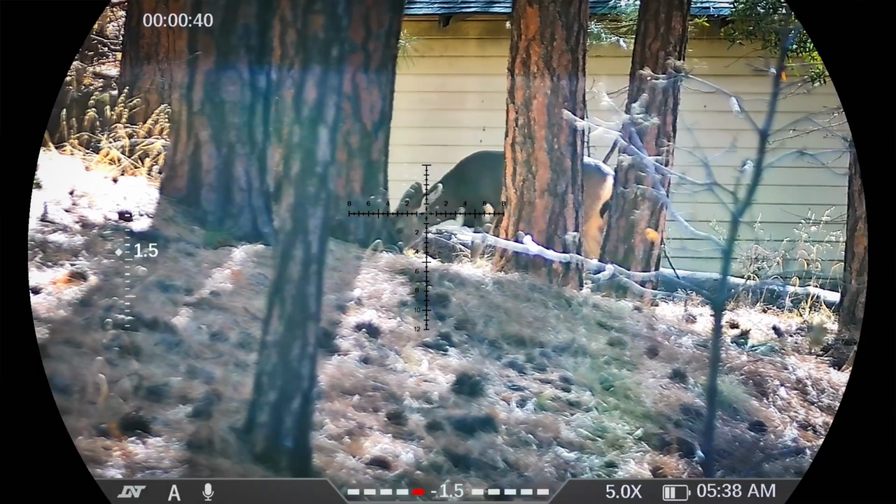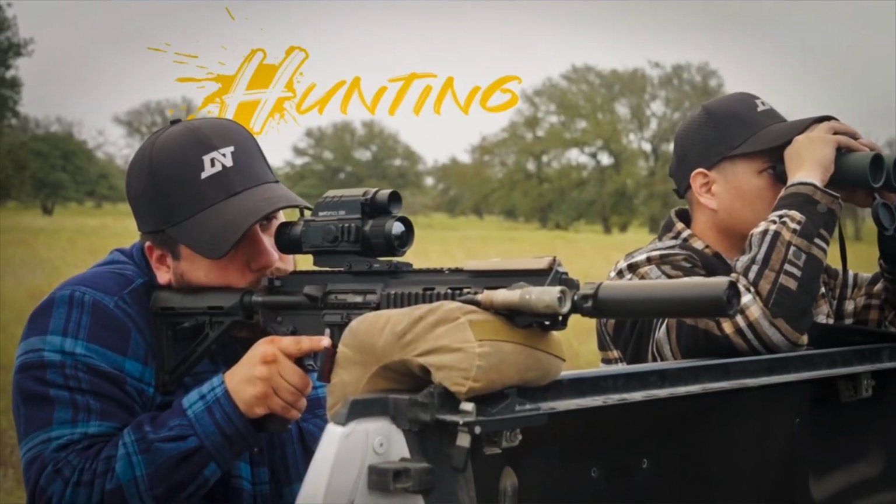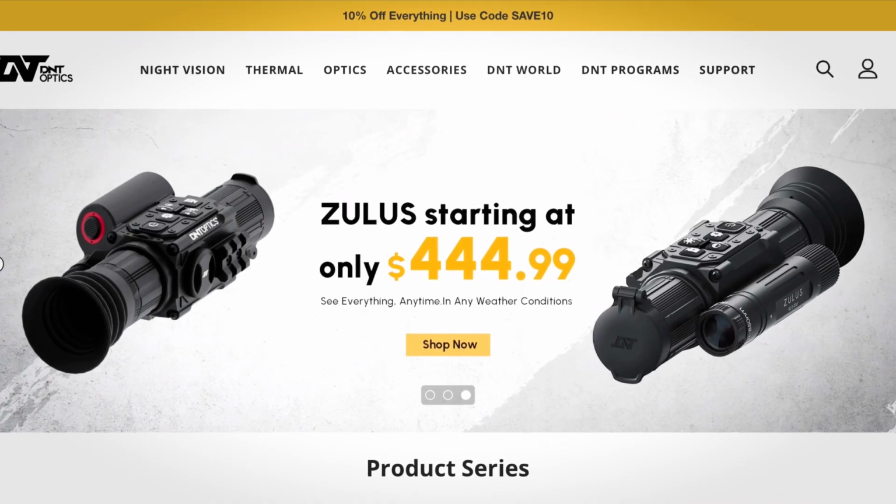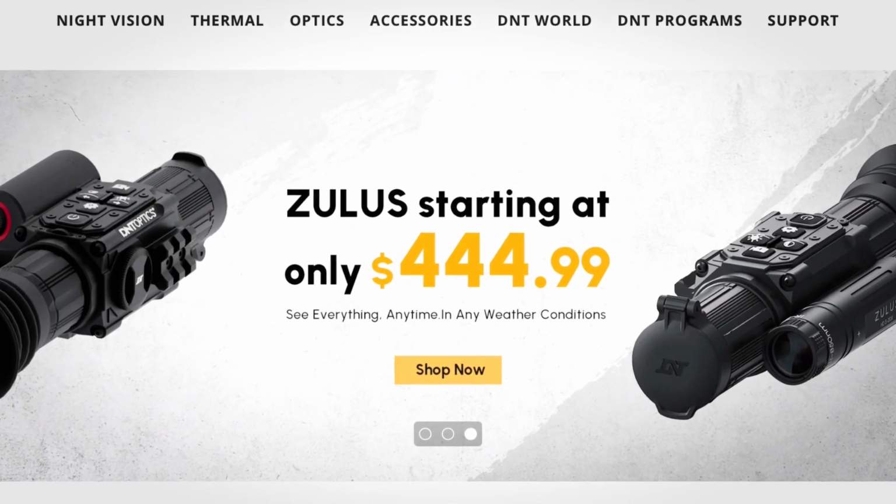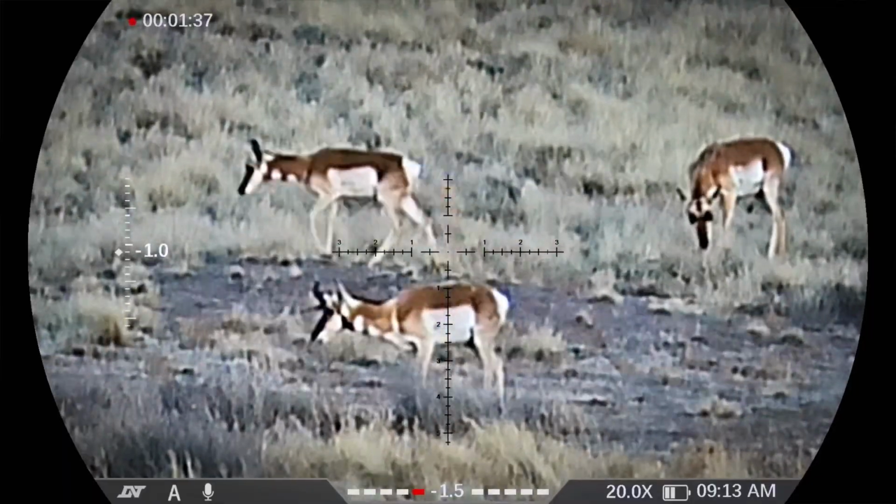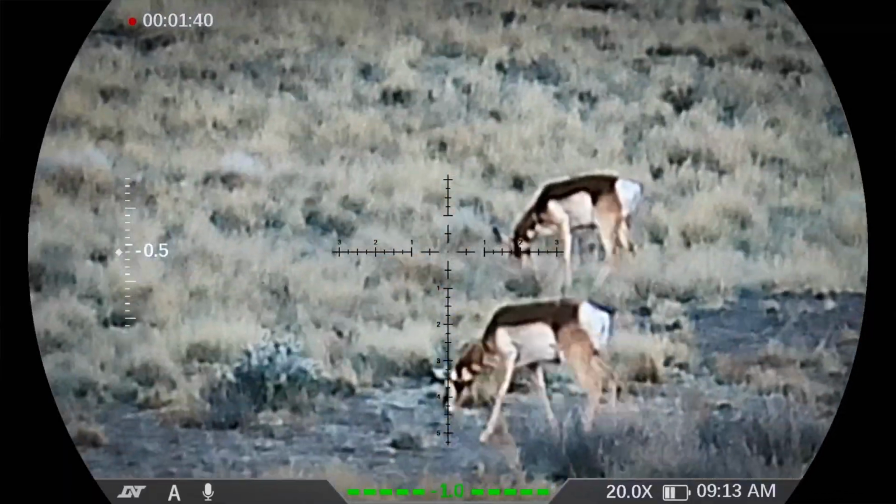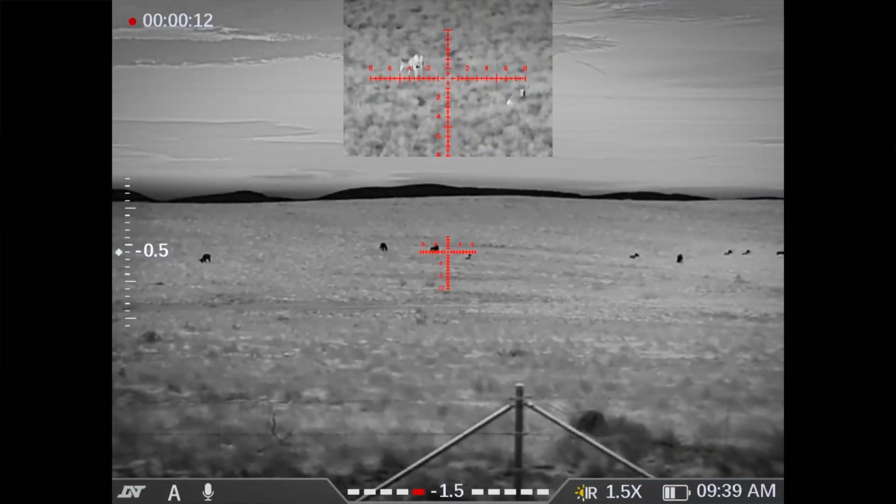This ThermNight 635R is the top of the line, and it is maybe a little bit pricey for some of you guys out there. Don't worry, they've got other options that I've had great success with. I've had wonderful success with just my regular ThermNight and even with my DNT Zulus, just their day/night vision scope. So all of them I'm loving, and all of them I would give a 100% two thumbs up recommendation to.